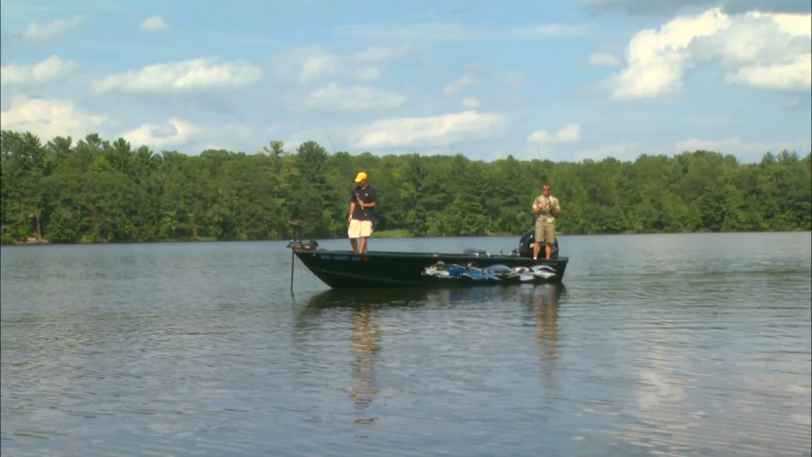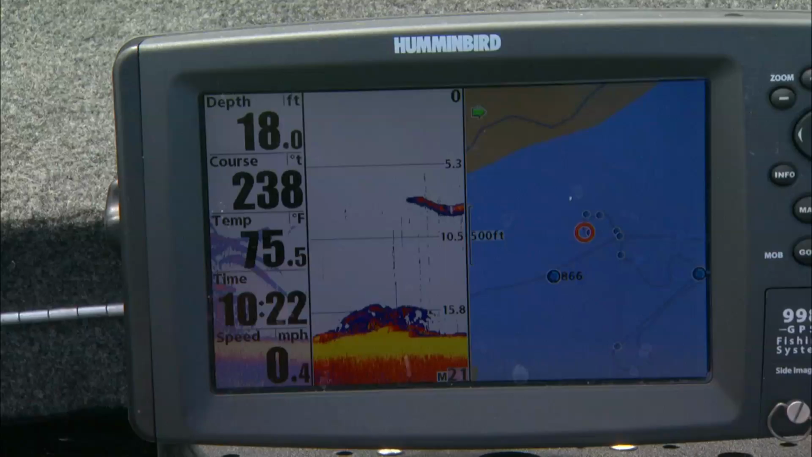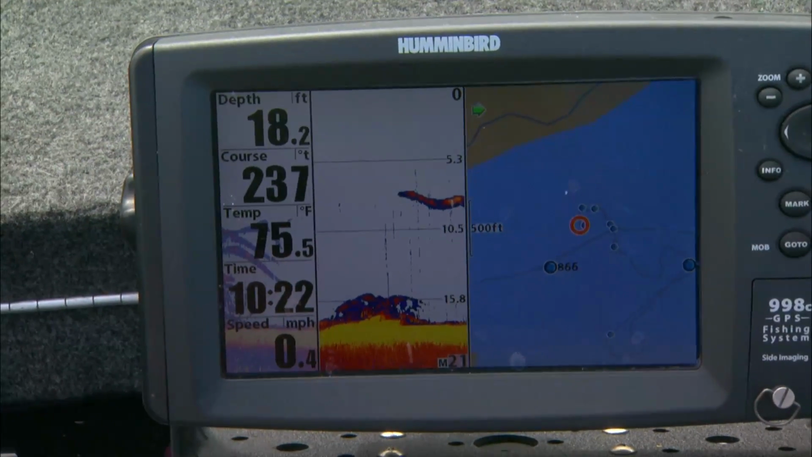Coming up on those waypoints? Coming up on. Yeah, I'm seeing some real good cover down here. Some boulders. Yeah, this is the spot.